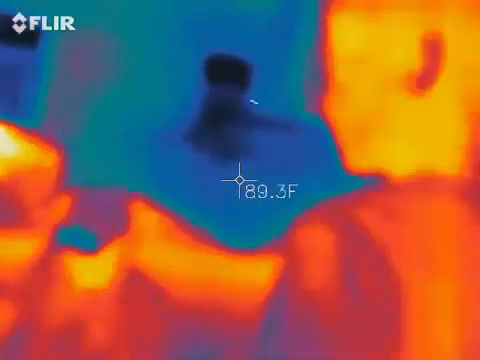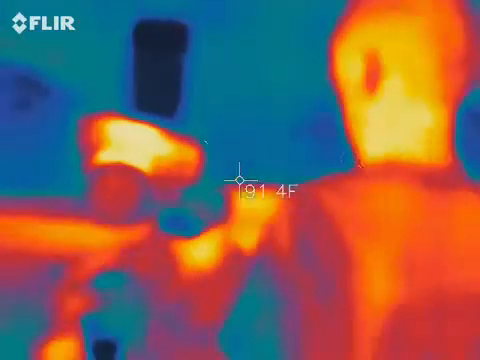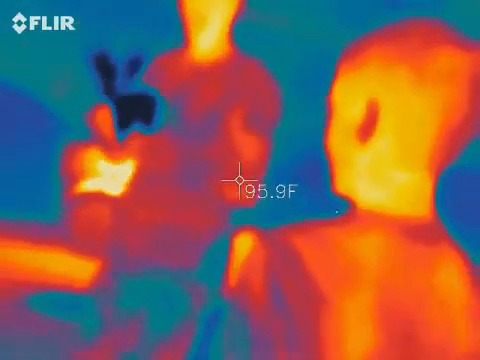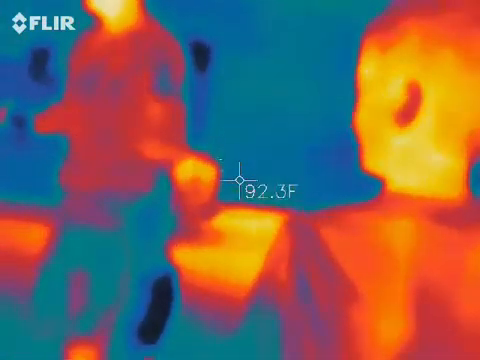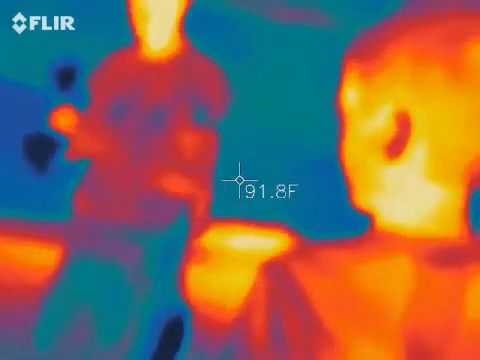Last but not least, a new device. What is it? You're a righty, so you're probably going to want to operate with your right hand, so I'm going to make it left-handed. So you're going to hold it with your left.